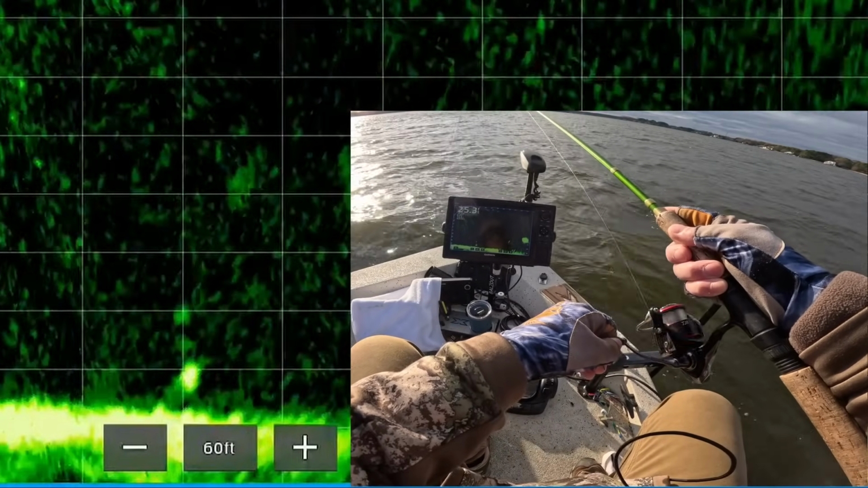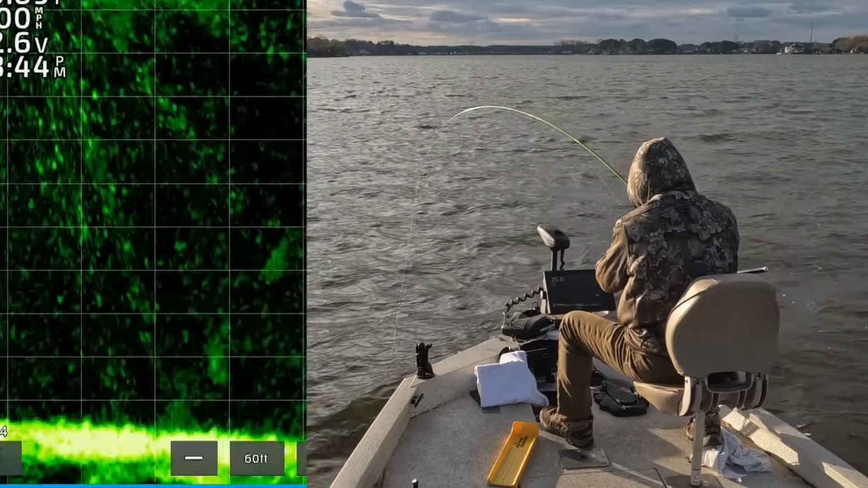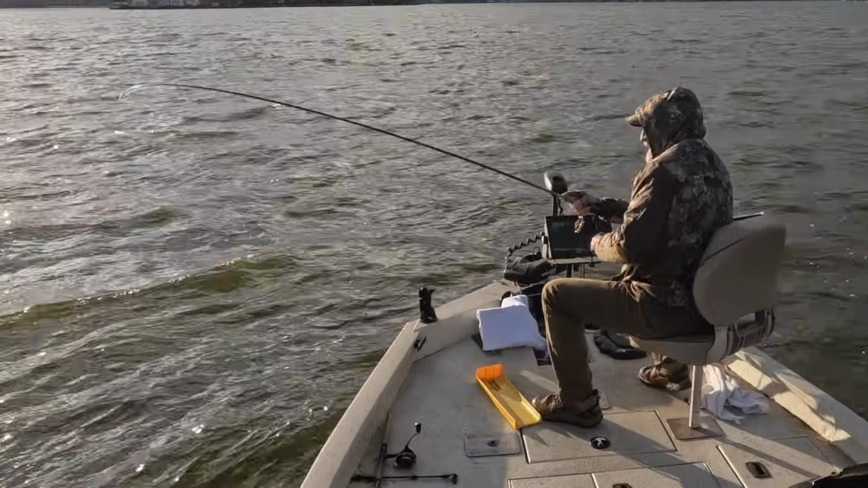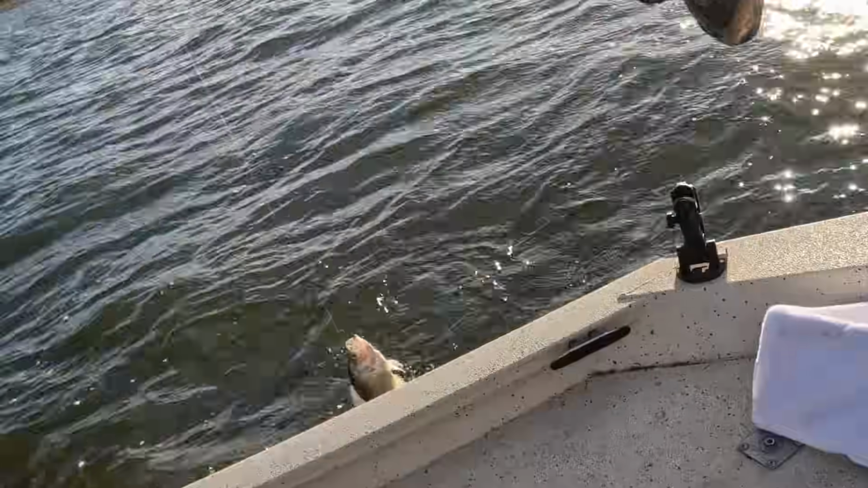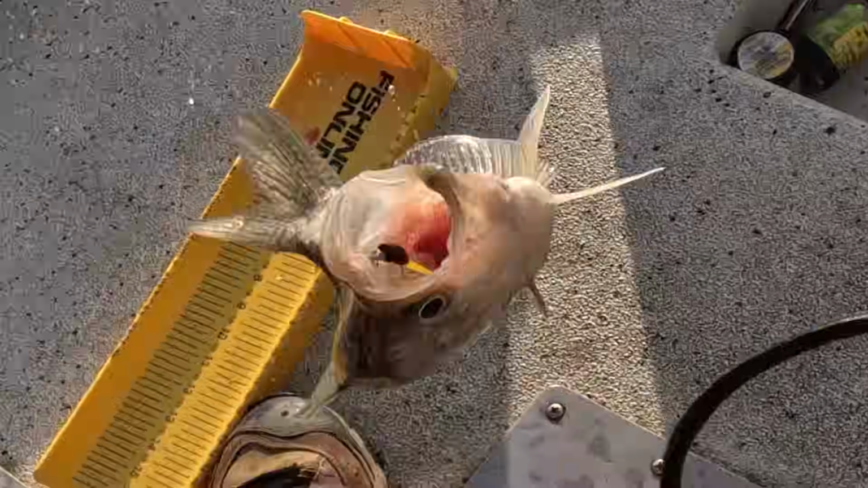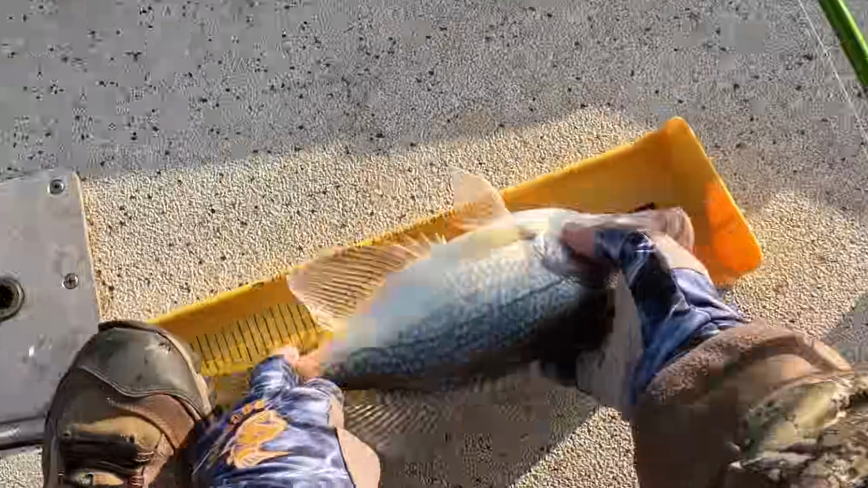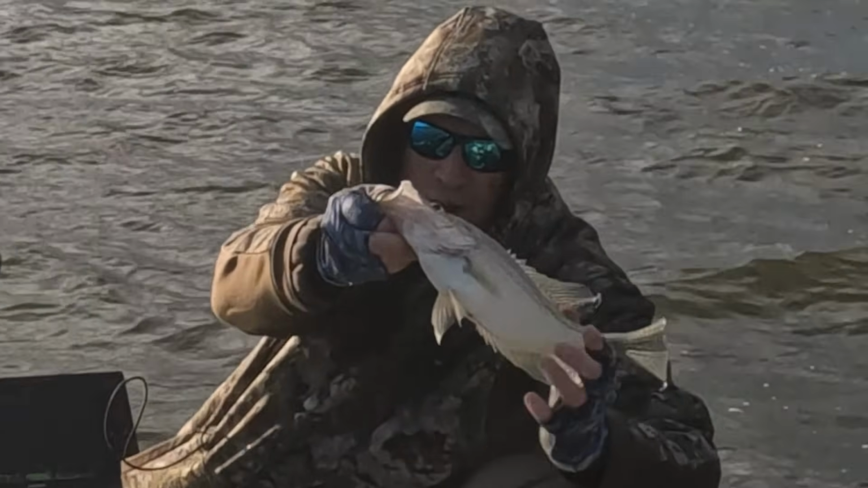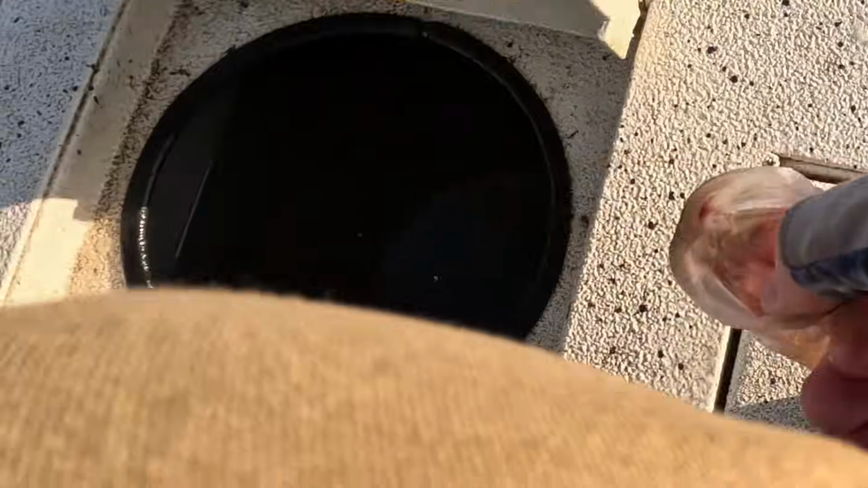Now I got it. That fish turned. He is following it. Yes, he ate it. There he is, 15 feet out. That's so much fun. On the bottom. And that is a good one. That's what we're looking for. Get in this boat. He's grown. Nice black crappie. 13-inch black crappie. Whew. Look at that toad. Get in the boat, man. Get in there.